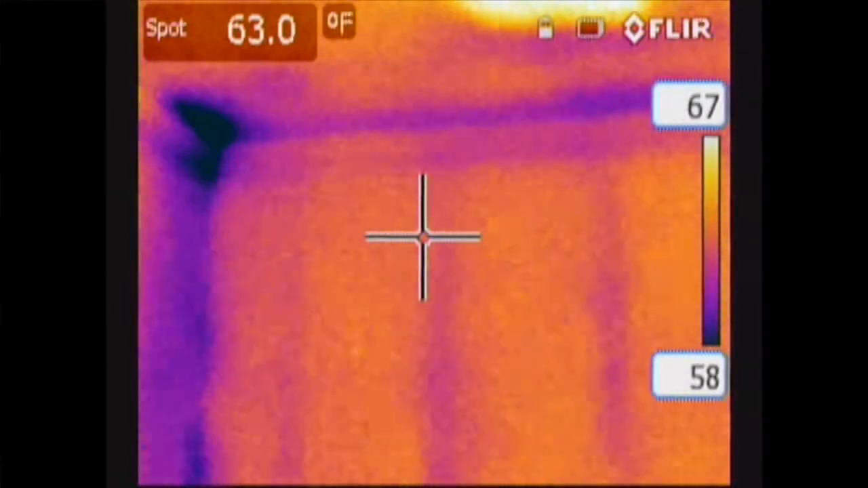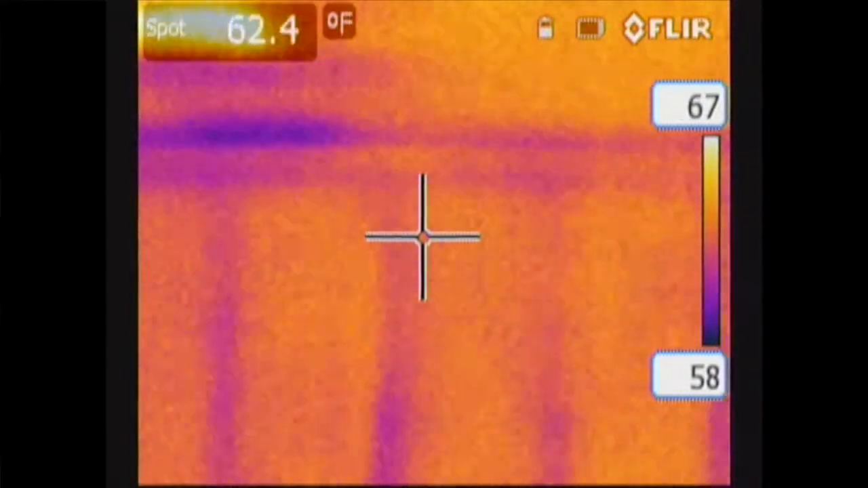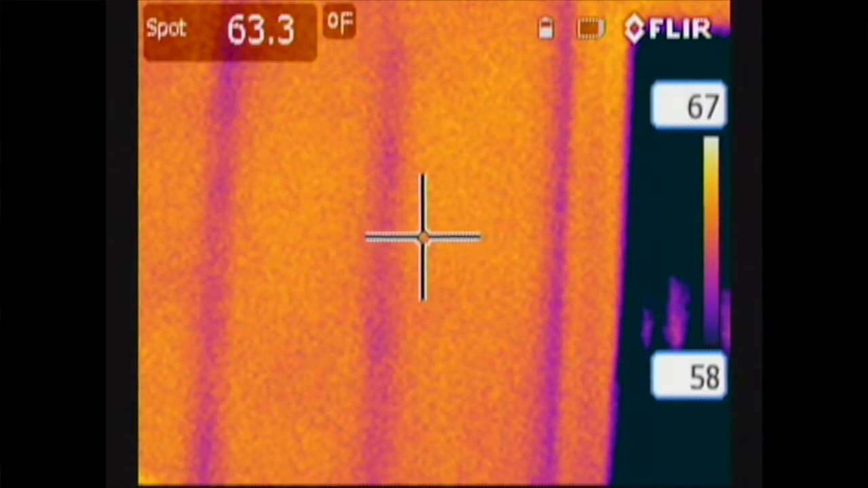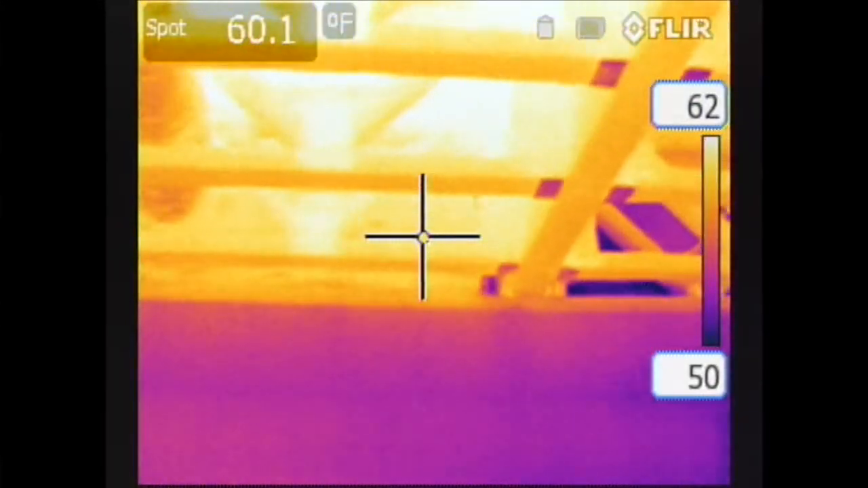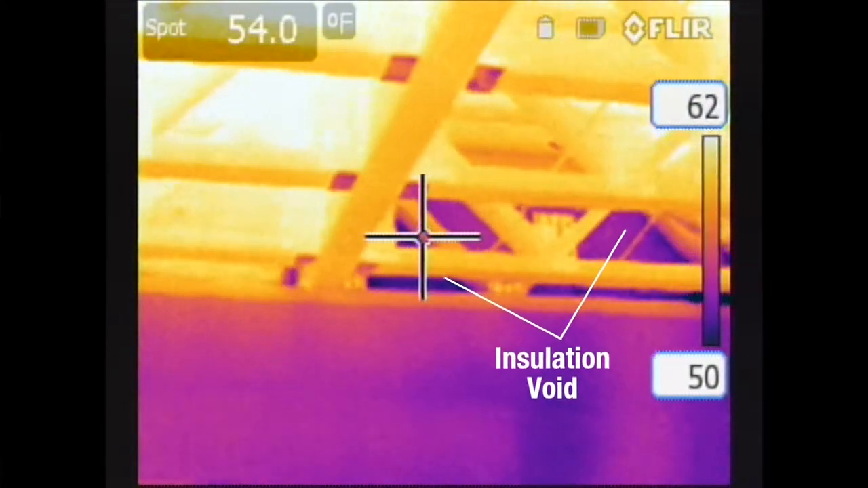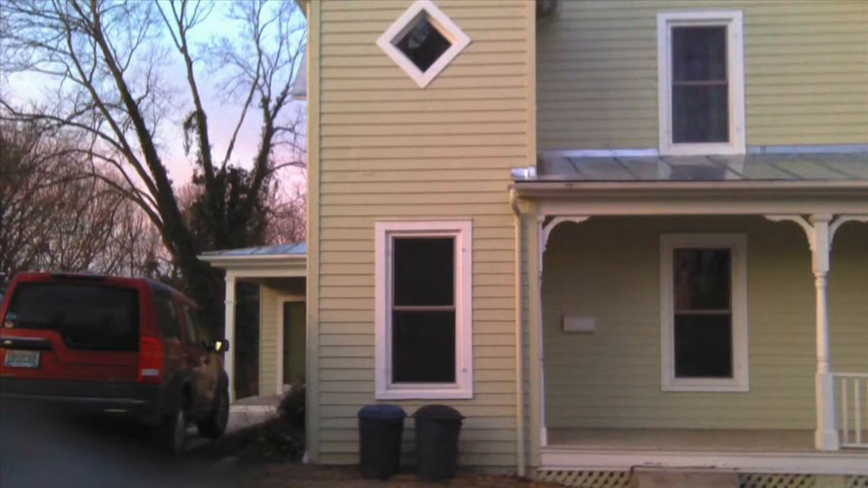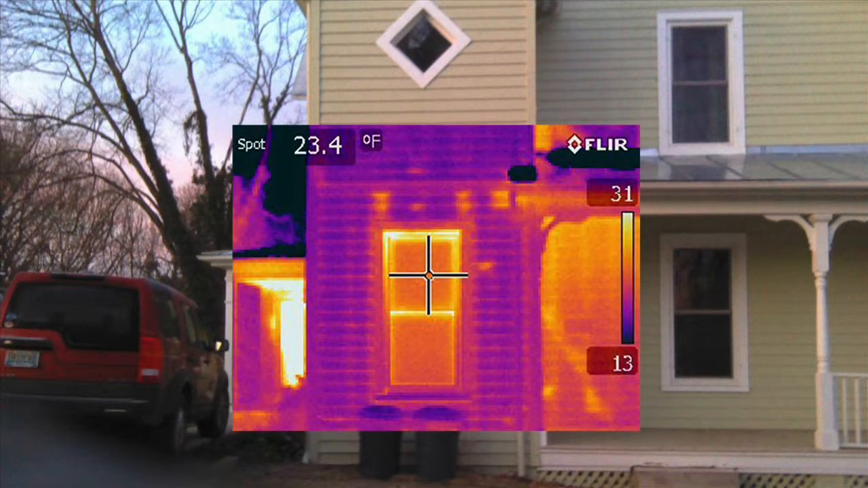The studs in the exterior walls will show up as a different color because they are conducting cold temperatures from the outside more readily than an insulated wall cavity. A void in the insulation will show up as a blue color as compared to a lighter color for the warmer sections of wall. The opposite of this color spectrum would be true if we were taking the pictures from the exterior. This information can be helpful when trying to determine why a particular room may not be maintaining the same temperature as the rest of the home.